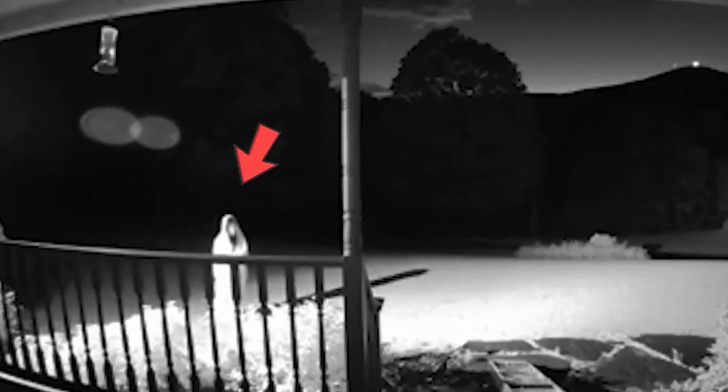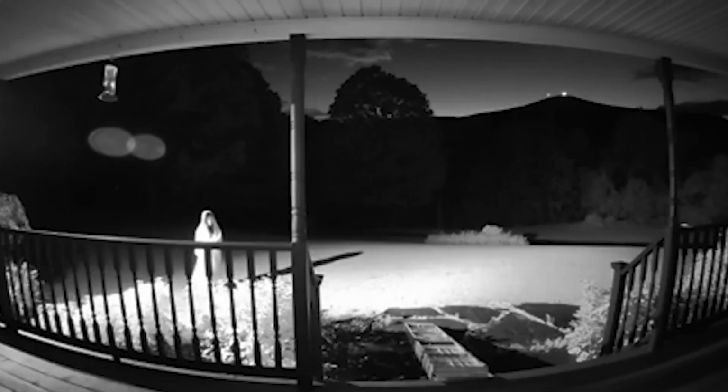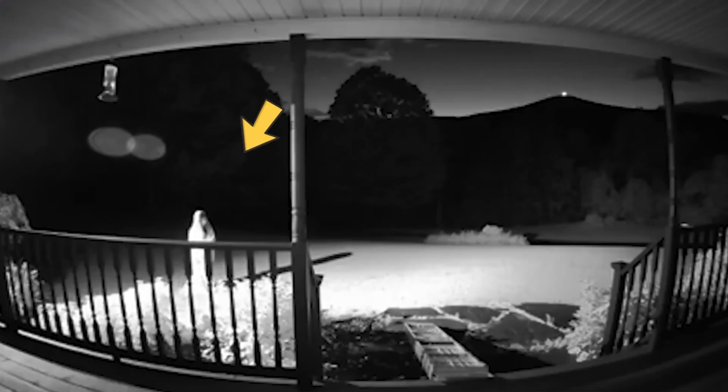A bizarre figure dressed in white was spotted standing directly under the window of a house where the mother and her baby had been only moments before. It appeared as though the figure knew where the family was located. The incident left the woman feeling shaken and terrified, with no logical explanation for what had just happened. Some say it was a witch, while others think it was something else. Still, it remains a mystery.